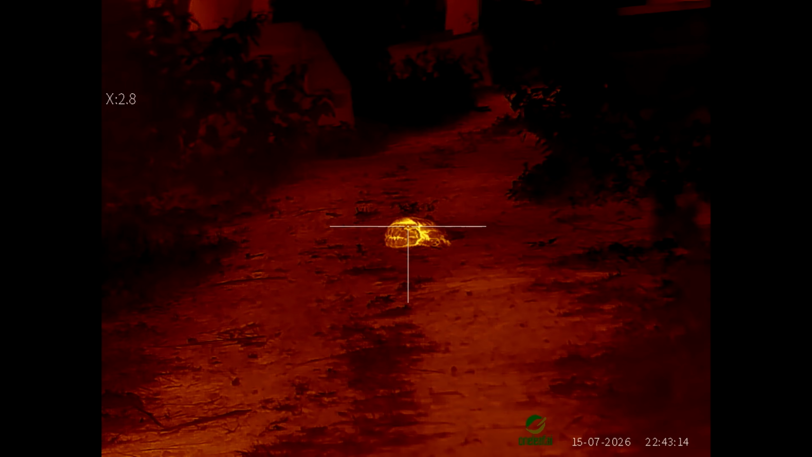I've been here quite a while now. Nothing else has shown up apart from that badger. I haven't even seen any rats running around, which is quite good. Mind it is a bit windy in here at the moment tonight.